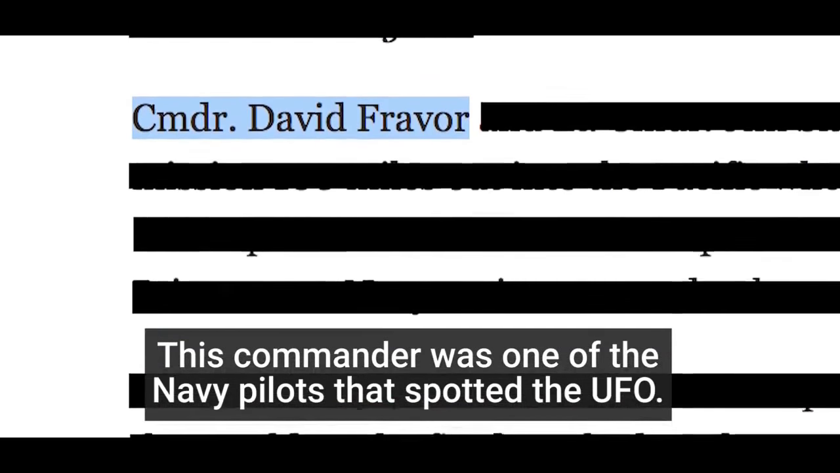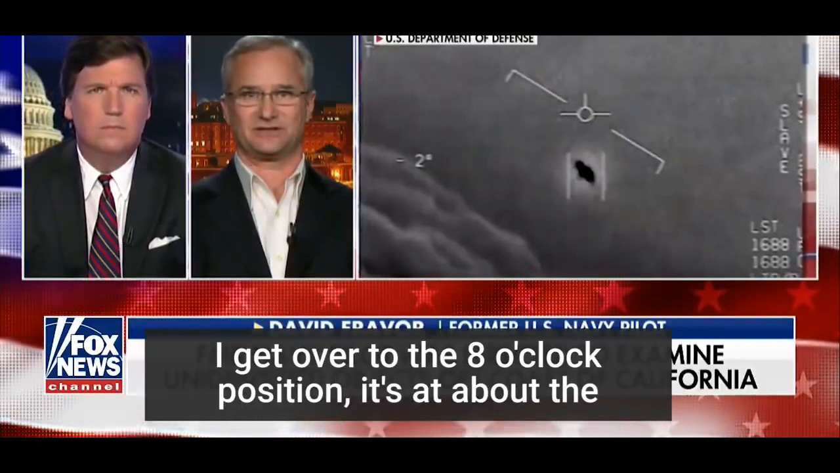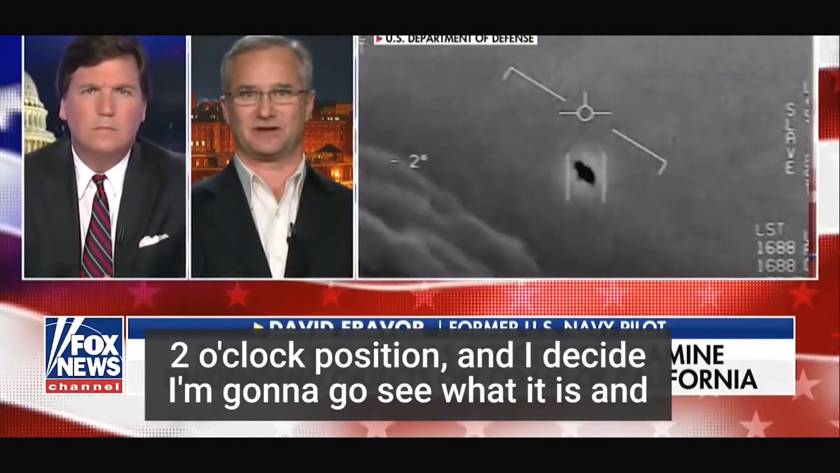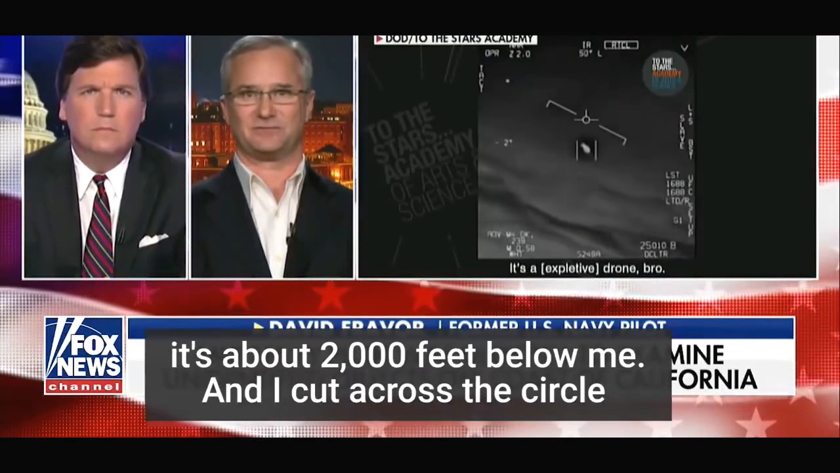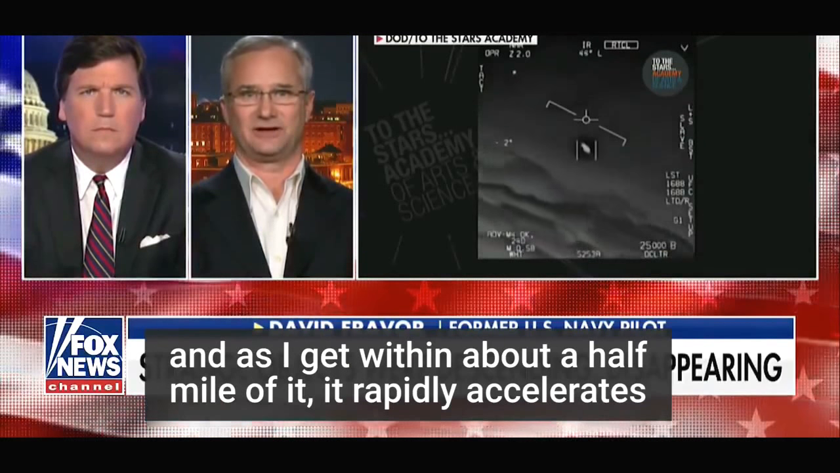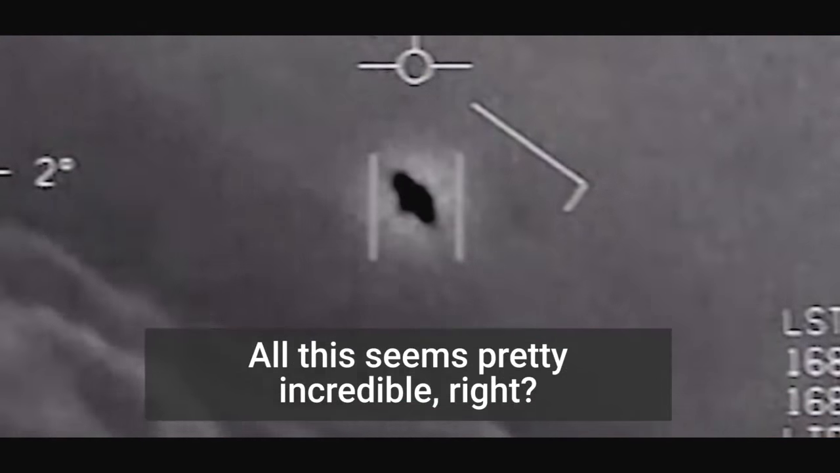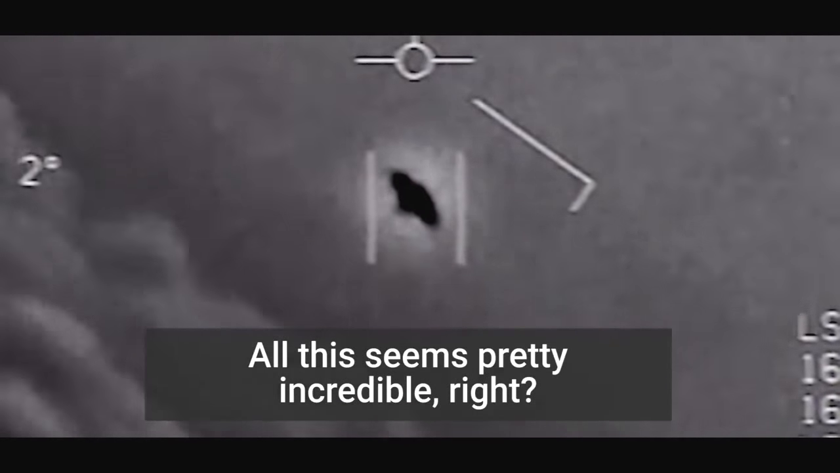This commander was one of the Navy pilots that spotted the UFO. I get over to the 8 o'clock position, it's at about the 2 o'clock position, and I decide I'm going to go and see what it is, and it's about 2,000 feet below me, and I cut across the circle, and as I get within about a half mile of it, it rapidly accelerates to the south in about 2 seconds and disappears.